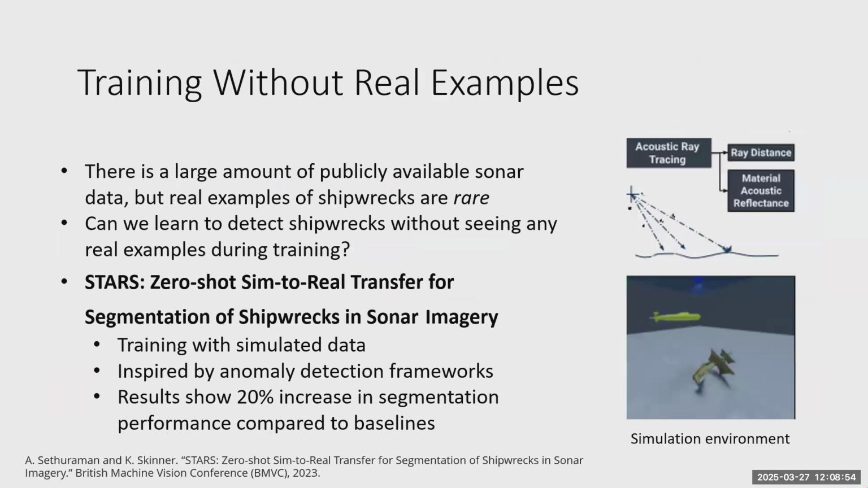So actually, in the first year of this project, we reframed the question. Can we learn to detect shipwrecks without seeing any real examples during training? This would be the scenario where you have an object that you don't have a lot of examples of in the data. These are rare objects that maybe don't occur regularly in your data collection. This led us to develop our network STARS, which performs zero-shot sim-to-real transfer for segmentation of shipwrecks. Zero-shot means that without seeing any real examples during training, it can directly, at test time, detect shipwreck sites.